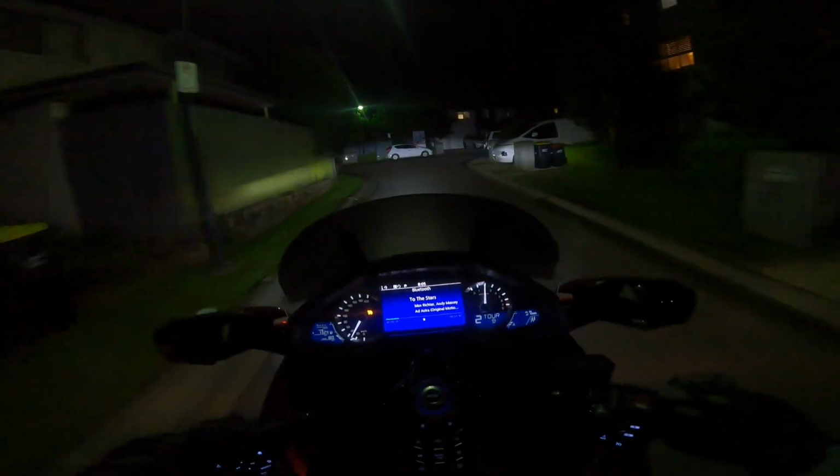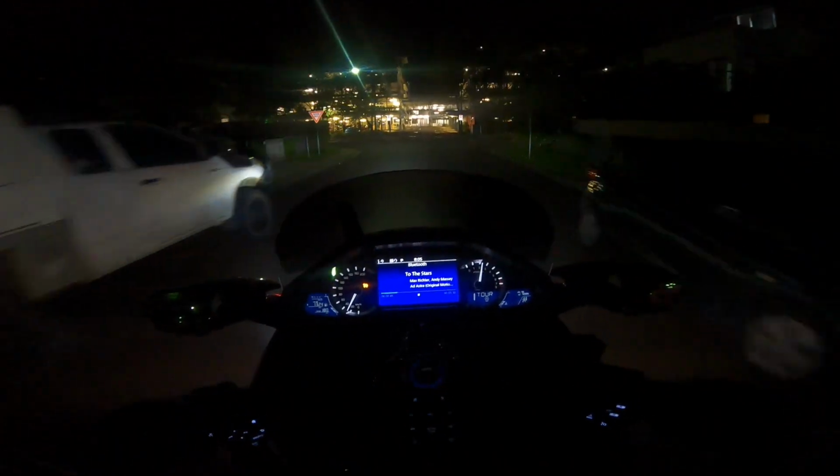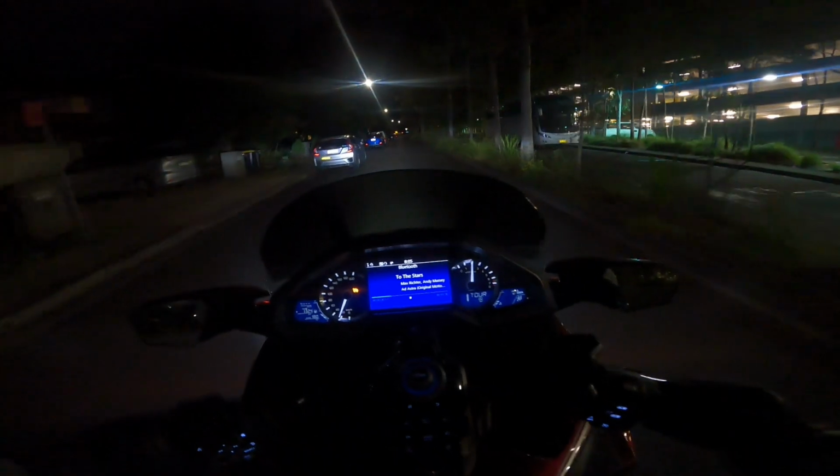Going for a bit of a test tonight because I might be heading off for a ride tomorrow, weather dependent, and as of yet I haven't really set up my GoPro with this helmet, so I want to make sure it's good tonight before I go tomorrow.